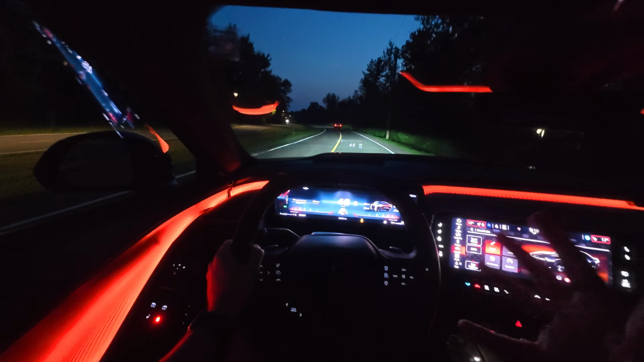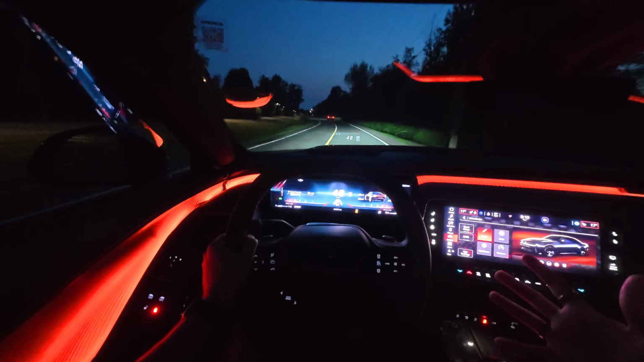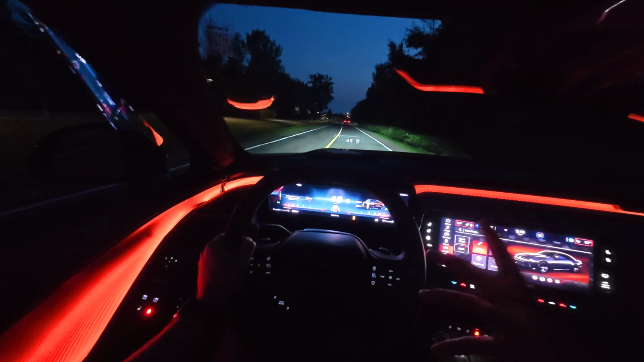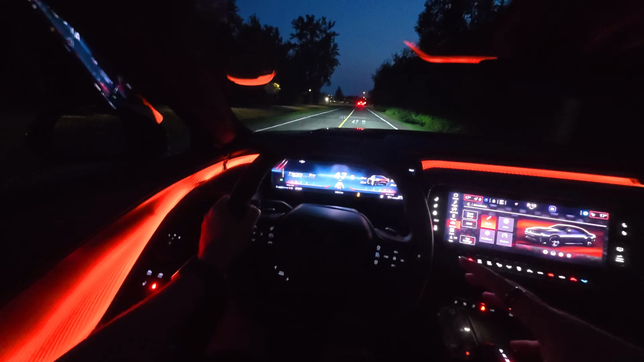And it sometimes gets confused on what it wants to be. Does it want to be like an all-out race car? Because when you do launch control, I mean, you're not going to really be able to tell on camera. And also, if you want to see a launch control, go watch the review. I obviously have one for you in there. But when you do a launch control, you really don't feel this thing's weight. Like, it really doesn't show.